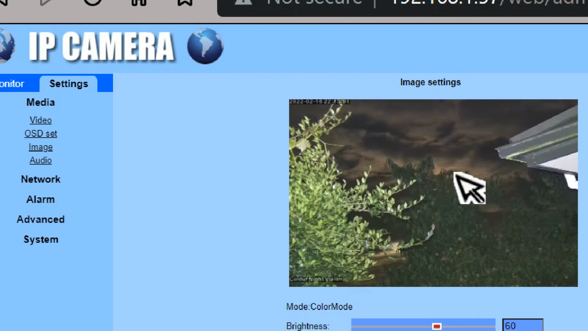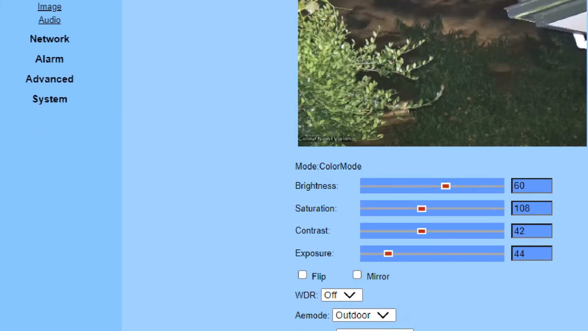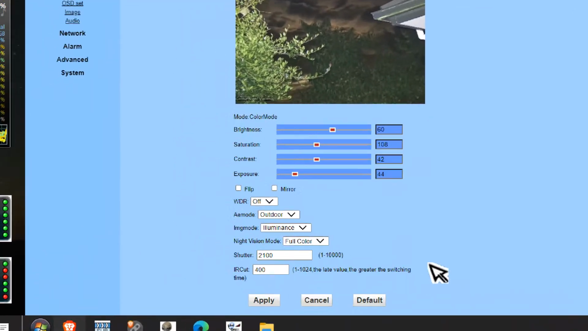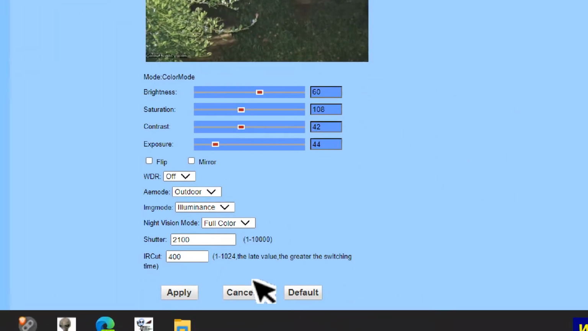But at least I got it not looking all red now. So that was the secret. That seemed to work inside and out, using the disco lights as a measurement.